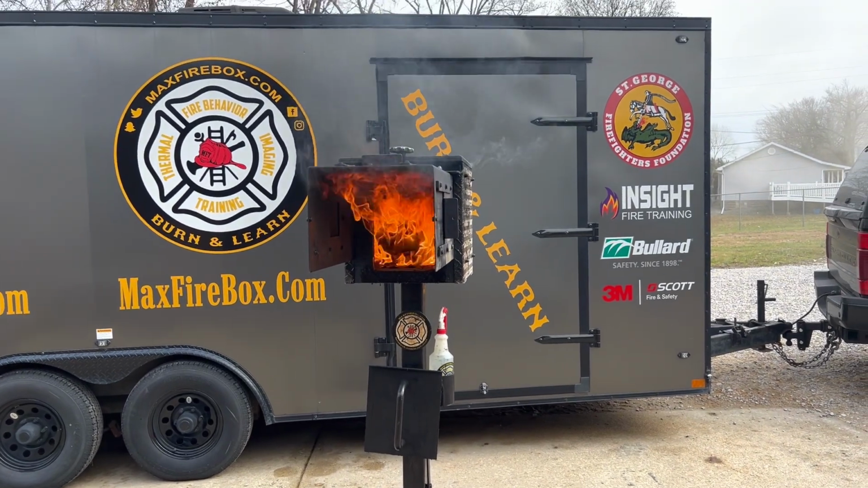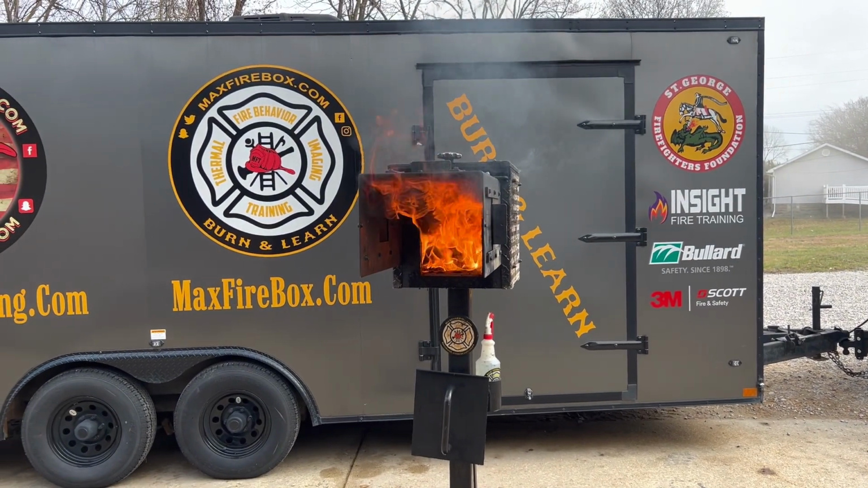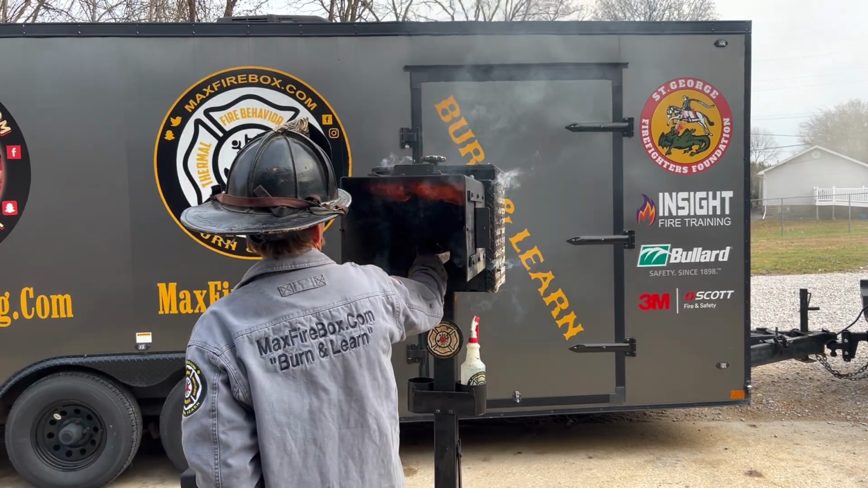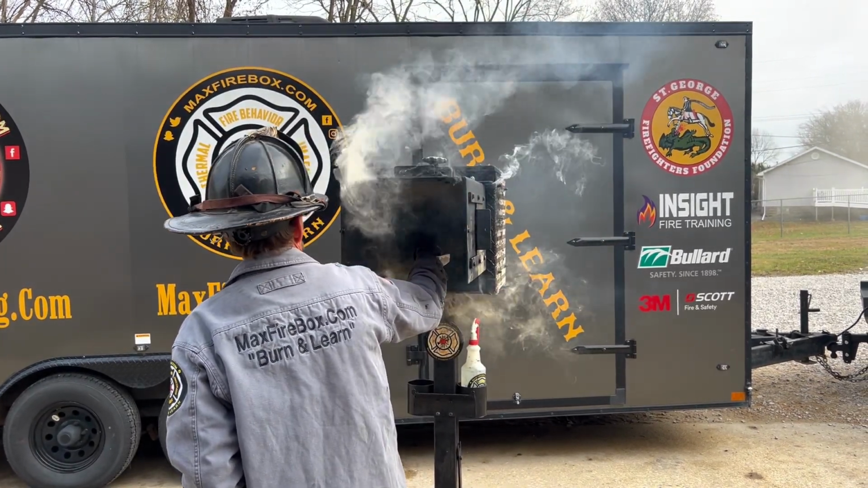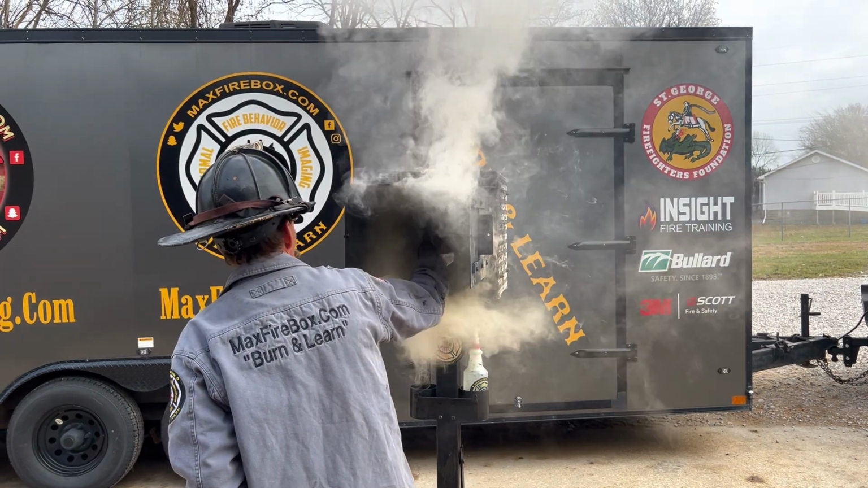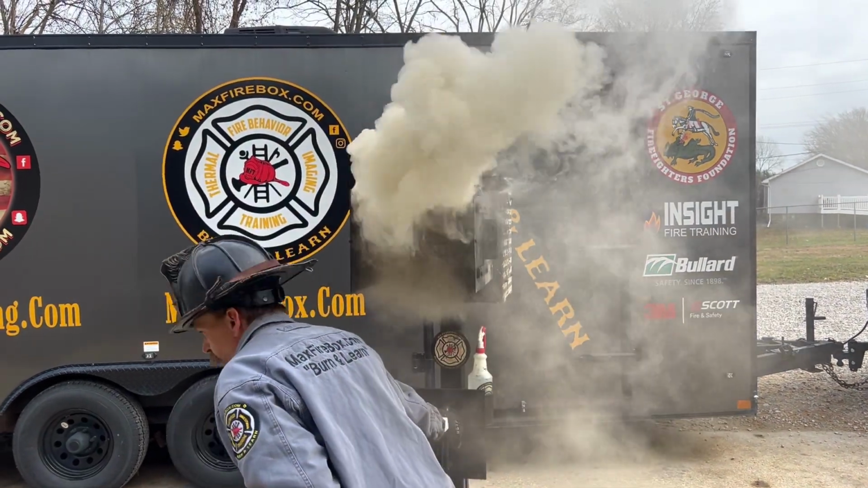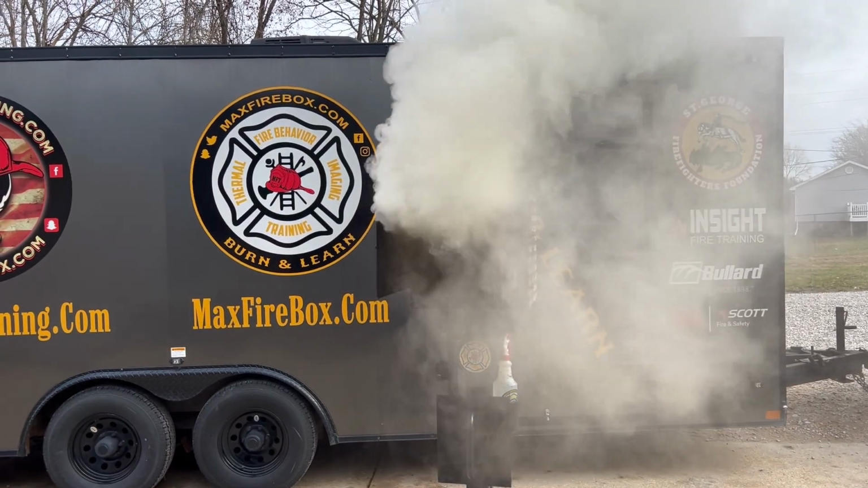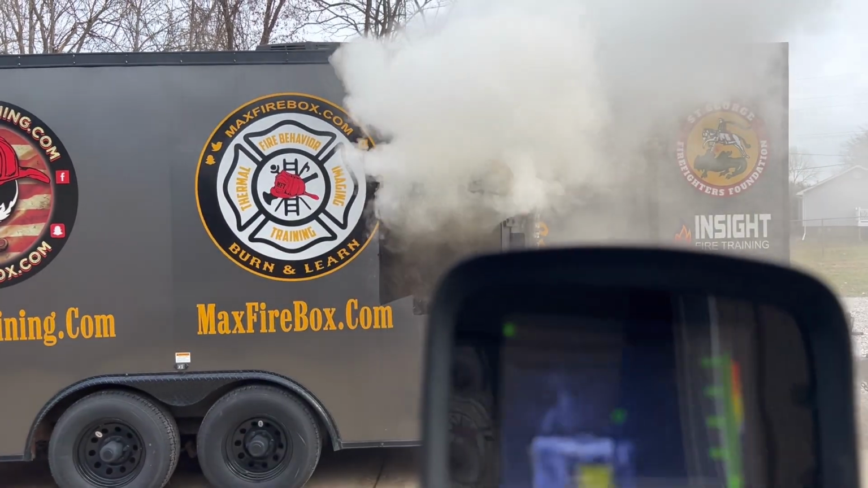So one more time, we're looking down the hallway here, the Max Firebox Phase 1. We have the attachment on. We're going to close down that door. Whenever we close that door, we're going to open it. Watch your smoke conditions. Watch the heat, kill the heat, use the reach of the stream. Fast traveling convection currents.